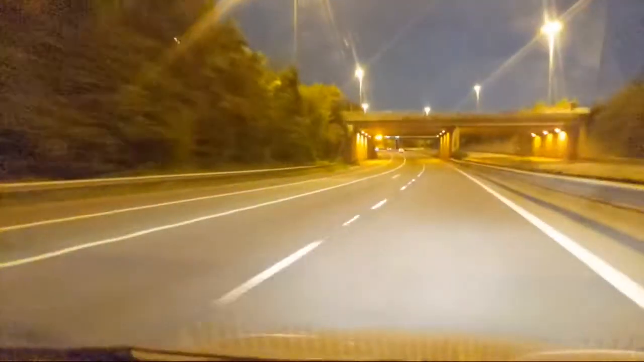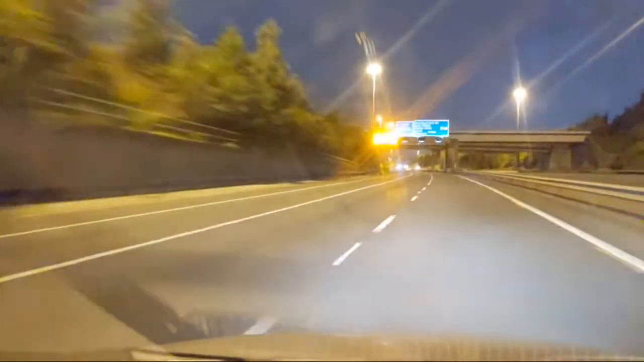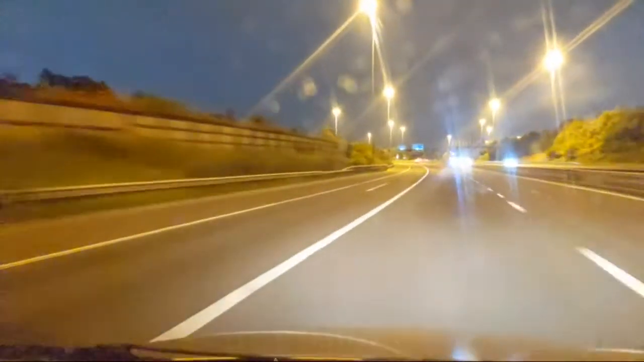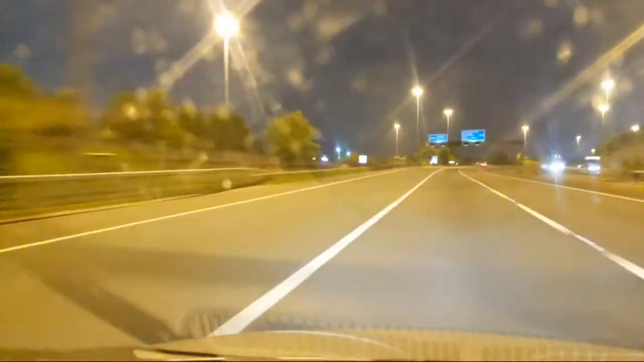The outside car behind me, to be fair, he's doing about the same as me. He's not gained on me and he's not lost on me either, so he must be doing 70 as well. He's just overtaken the car I've just overtaken. I would say he. I should say they, really, shouldn't I? Oh, is that rain?